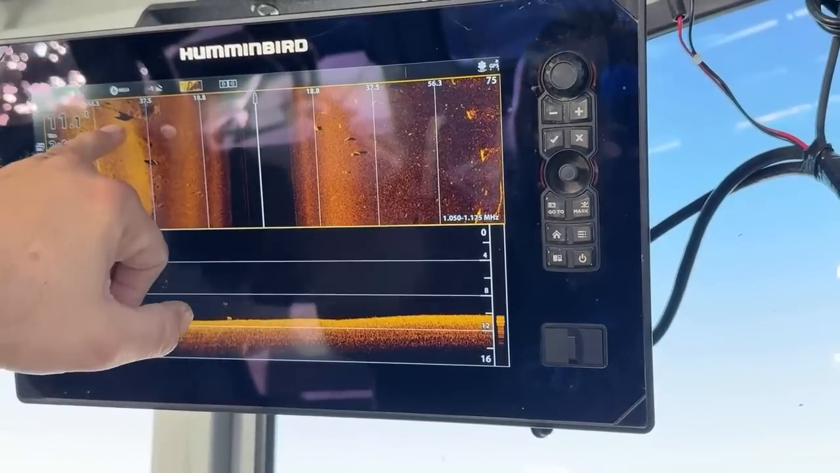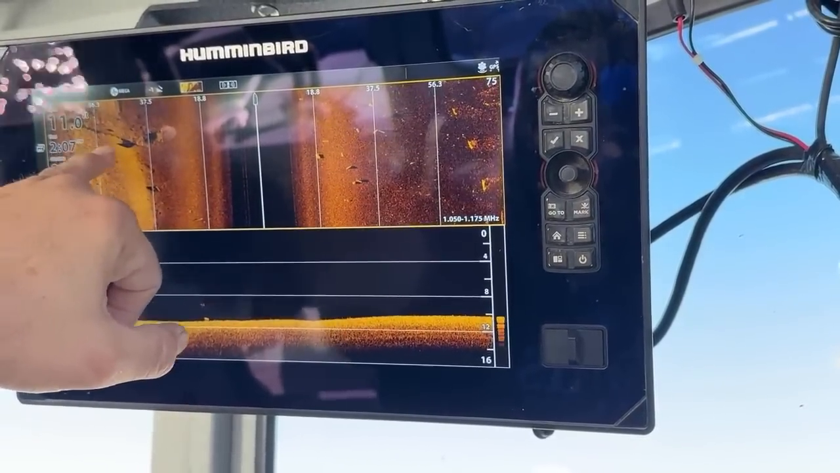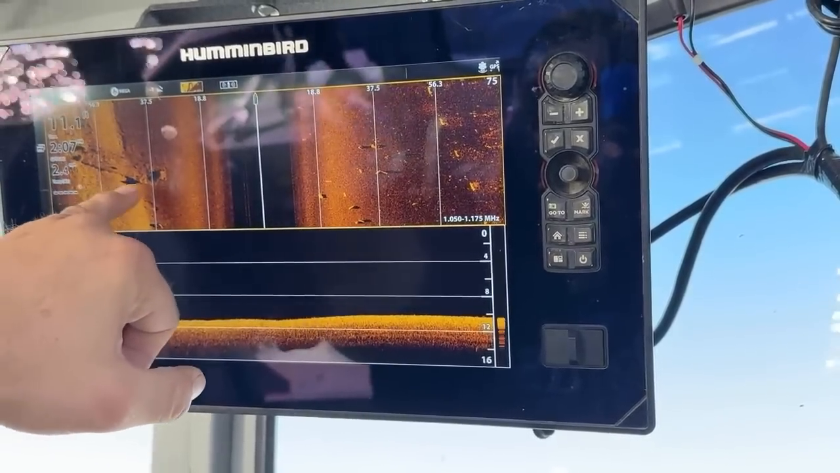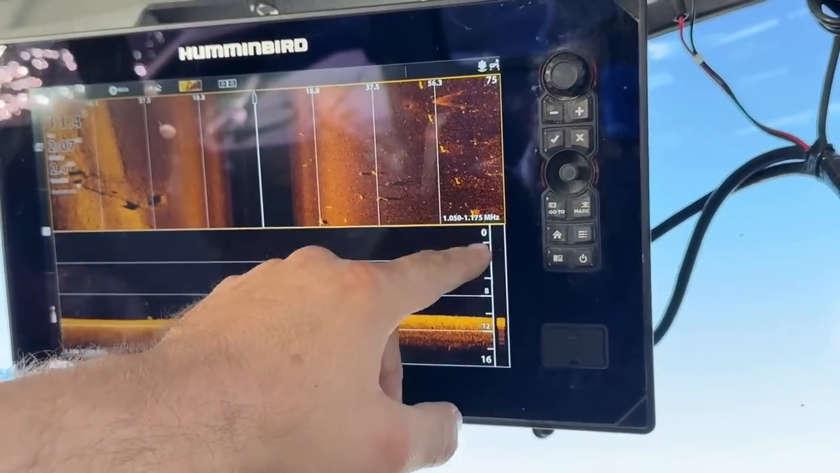See this over here, I don't know what that is, but it's not a vehicle. It's some type of structure, or it looks like a long boat ramp. Maybe an old boat ramp they kind of just covered up with rock.